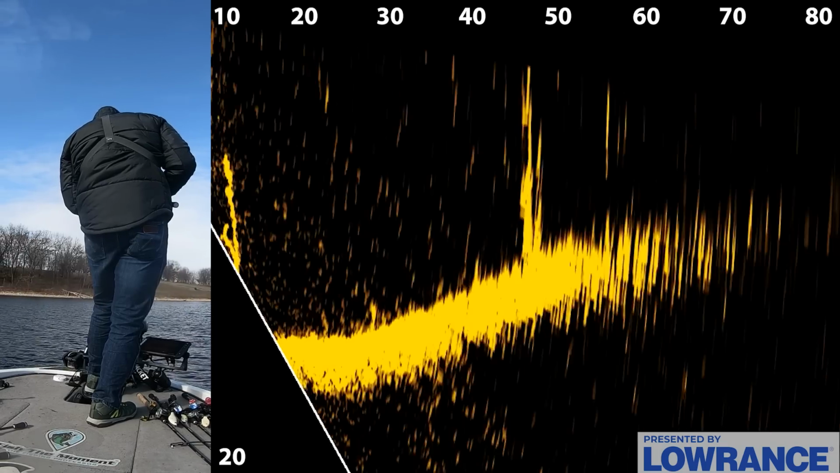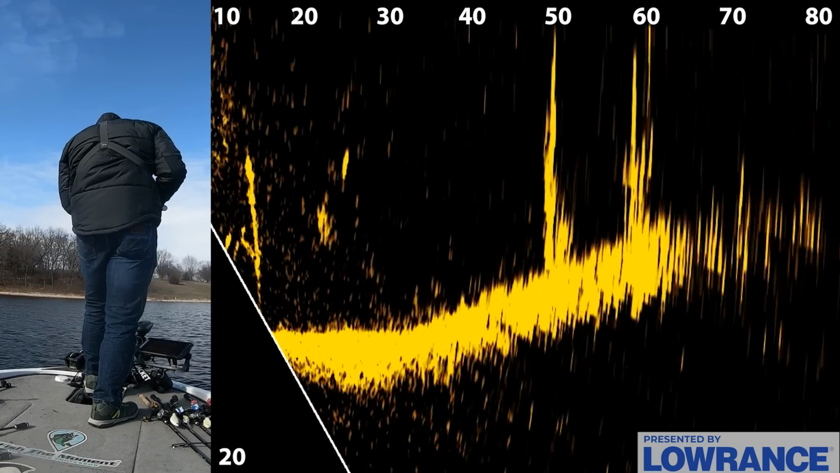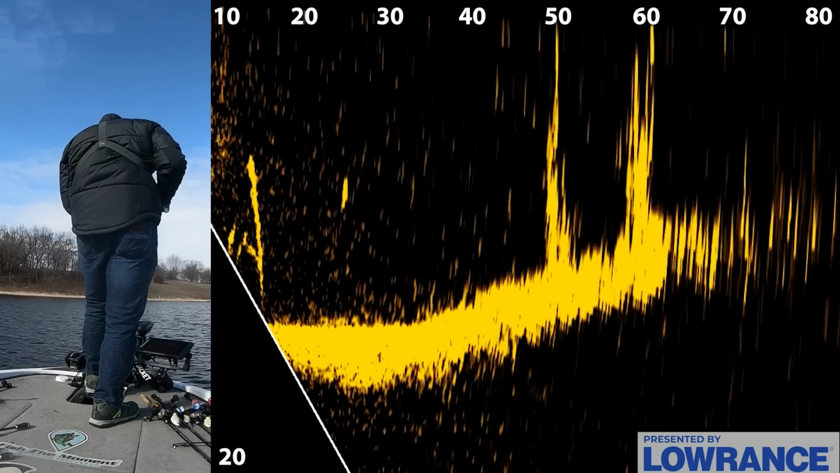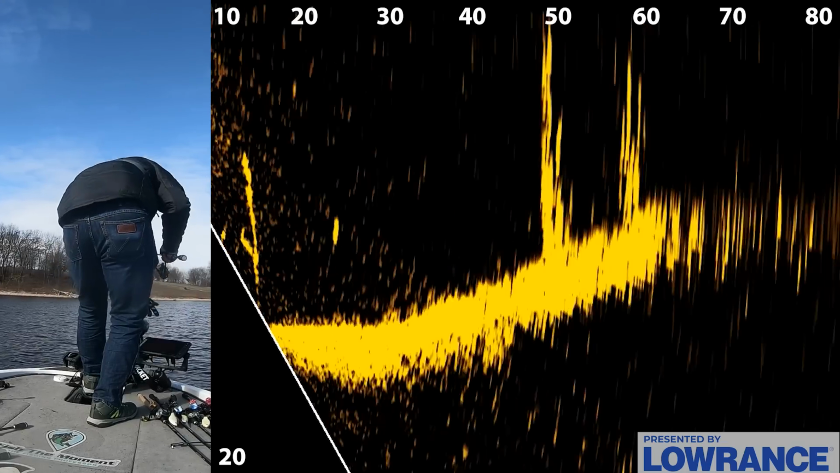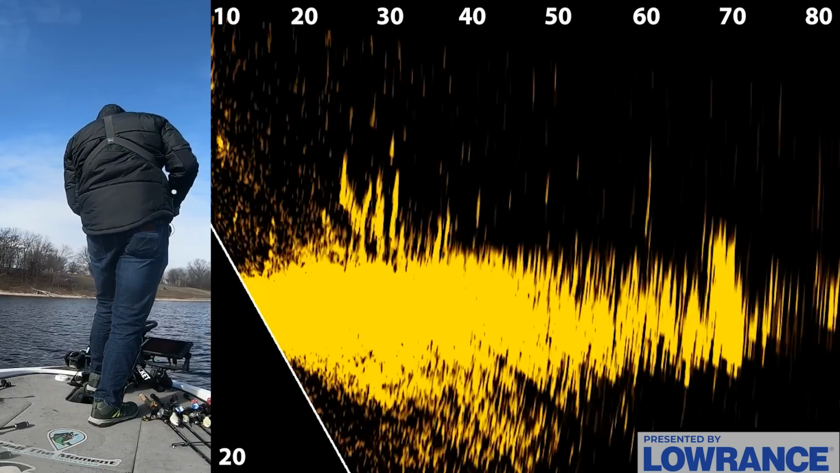Come on. No? Maybe missed the cast. A couple of fish down there on the bottom. So that was almost right on our waypoint, which is pretty solid. It's just fish weren't that big. That's not the end of the world.